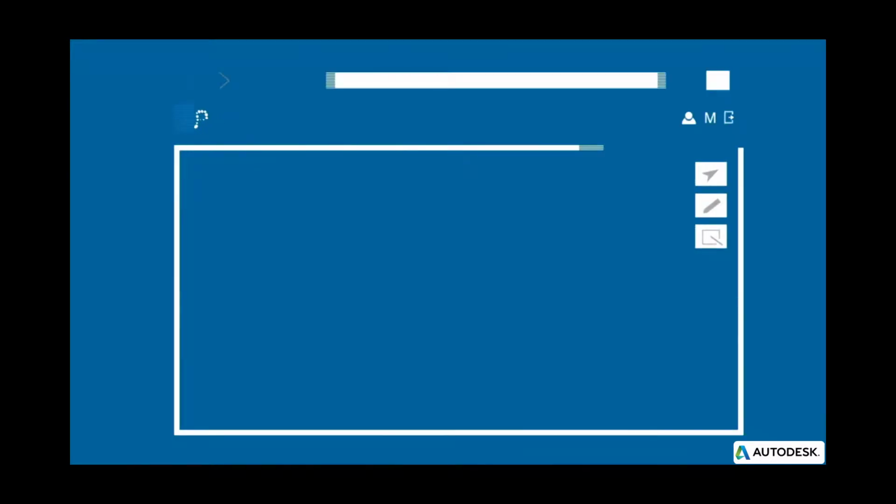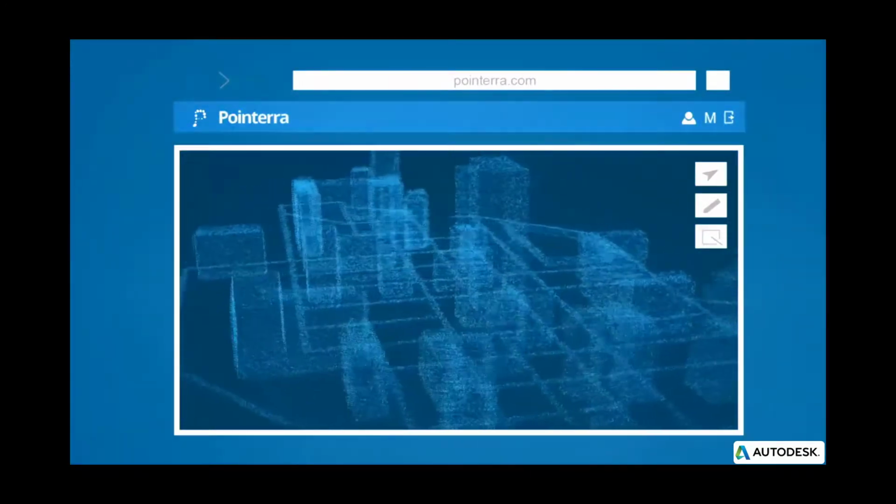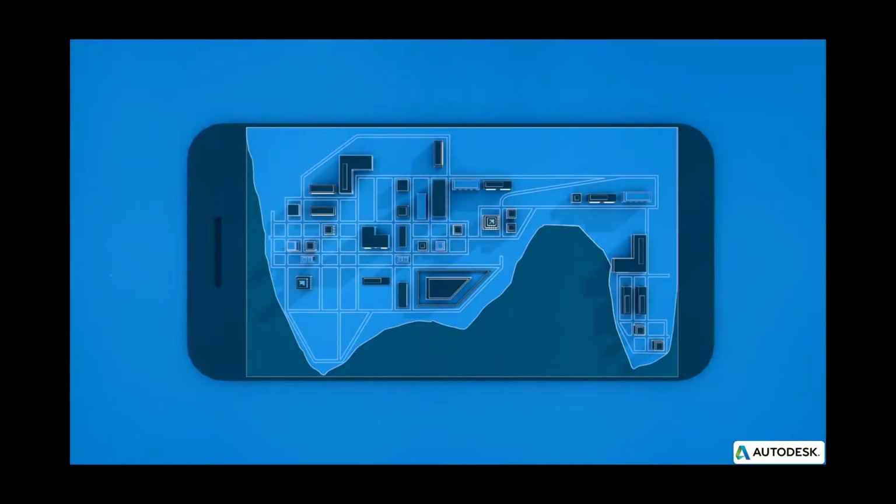And I'd like to introduce Pointerra as a powerful cloud-based solution that allows you to instantly render dynamic views of your 3D data, no matter the size. You can easily access your data in the convenience of a browser, share it securely, or clip and export portions of your whole data sets to be imported into Autodesk solutions.